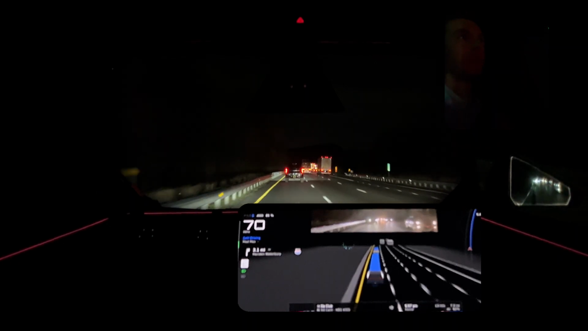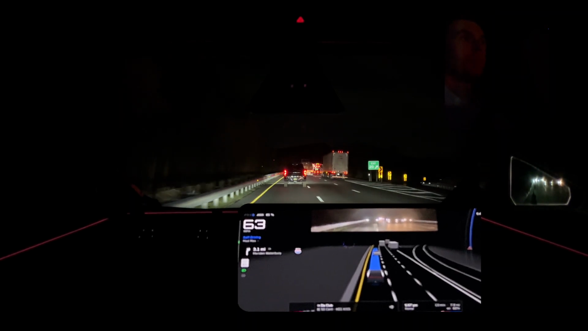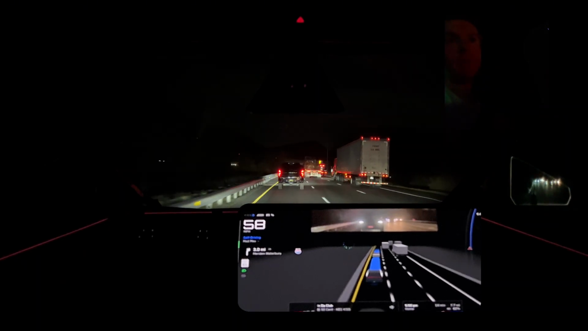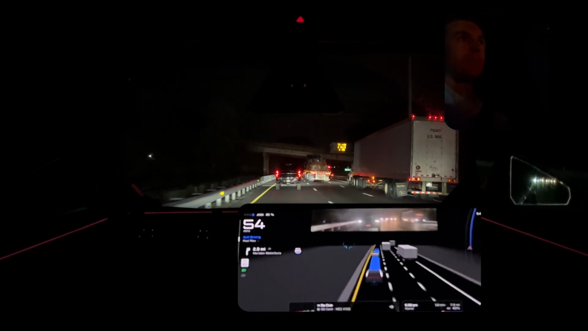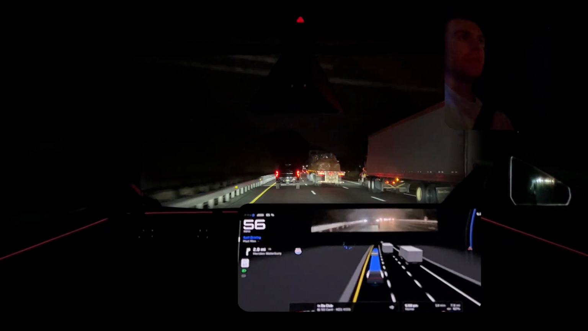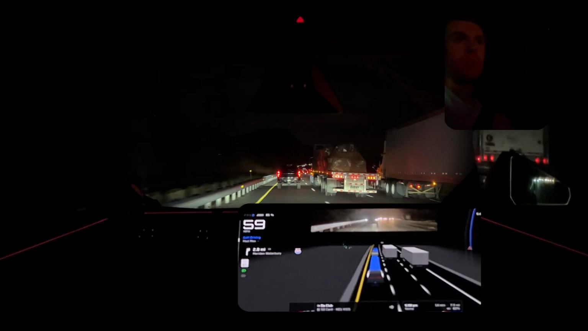Slow moving cars. It does look like we're coming up on some stopped or slower traffic, but this is kind of typical up in here. Coming up on the hill that then drops you into the 691 interchange.